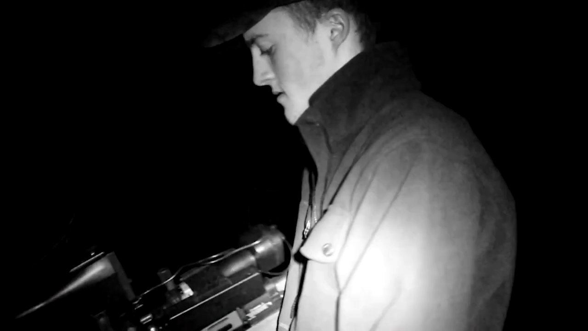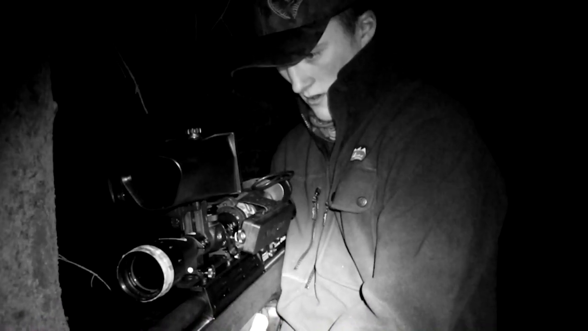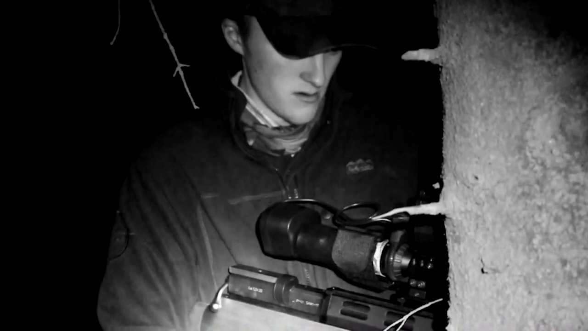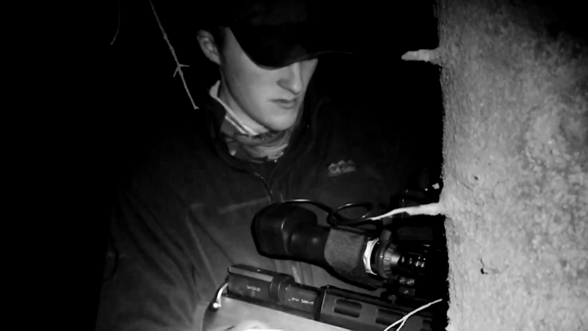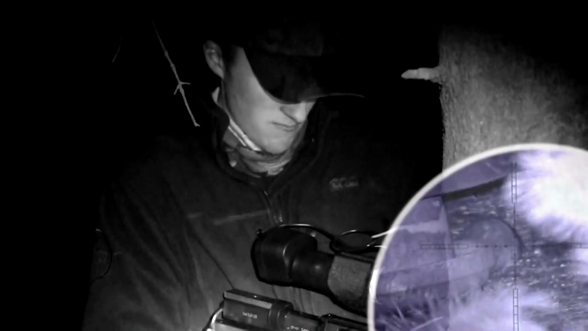I've been tipped off that through this little wood there's a big clearing with some feeders, and that's where most of the rats are. After accounting for an early kill, Andy heads across to another spot. His tactics are to scan through the night sight for signs of ratty activity. The lack of light helps to prevent the rodents from getting spooked, and it's not long before Andy has another in his crosshairs.